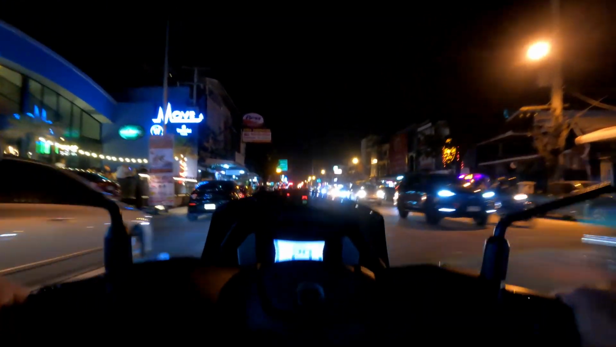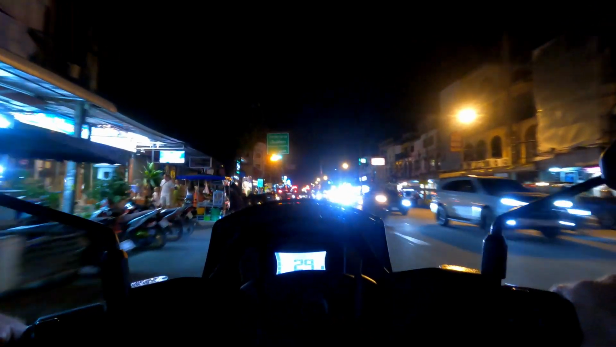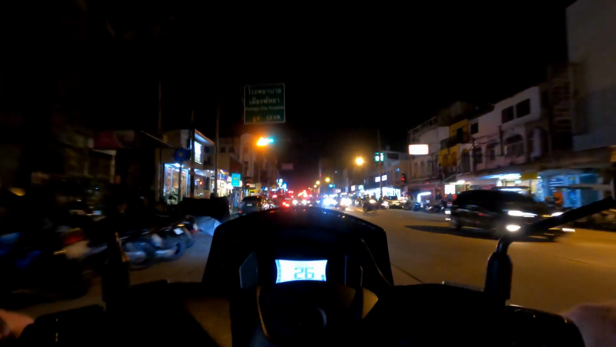Oh, this guy came out of nowhere. I was trying to make a turn, a U-turn, because I missed my turn back here and he didn't have a headlight.